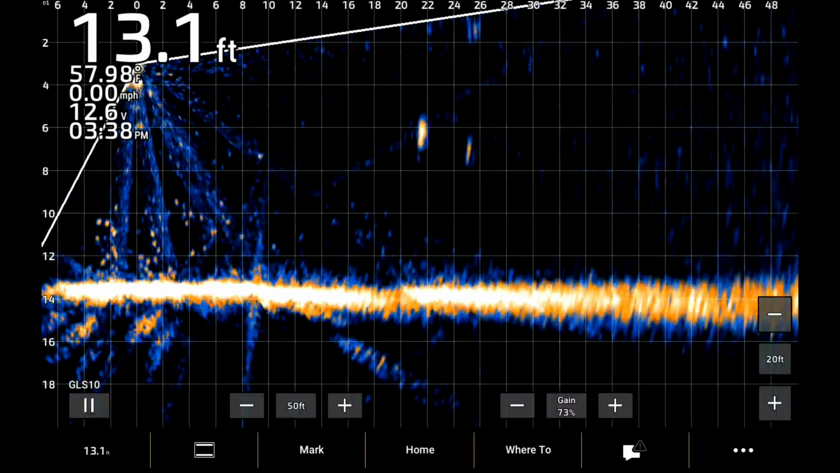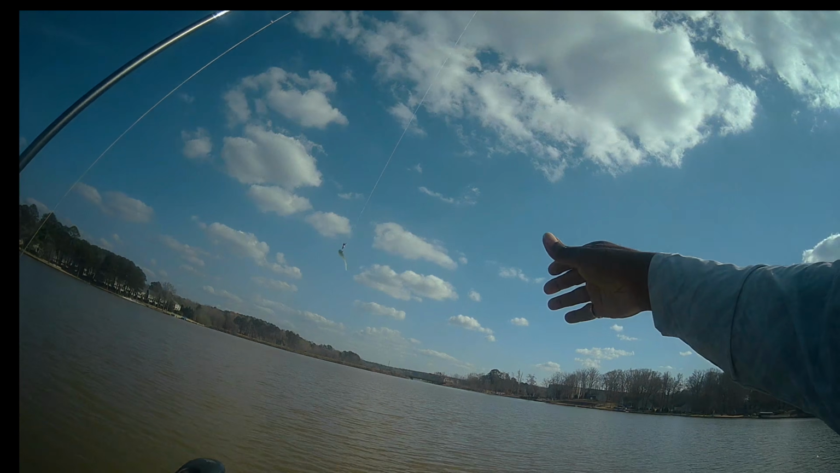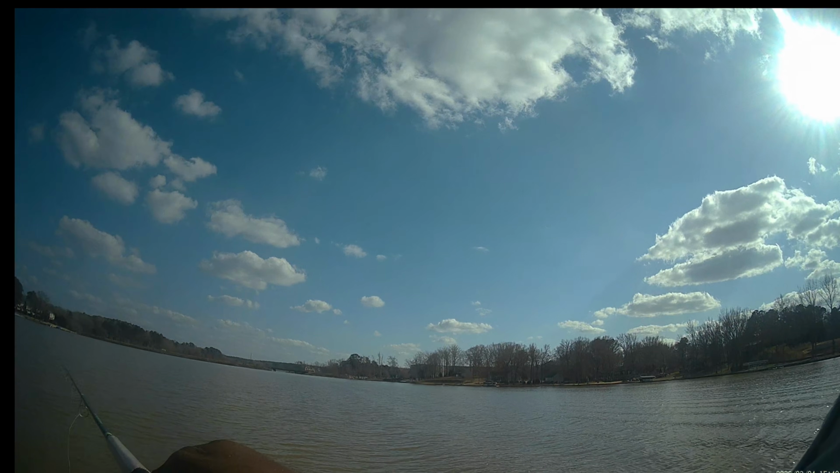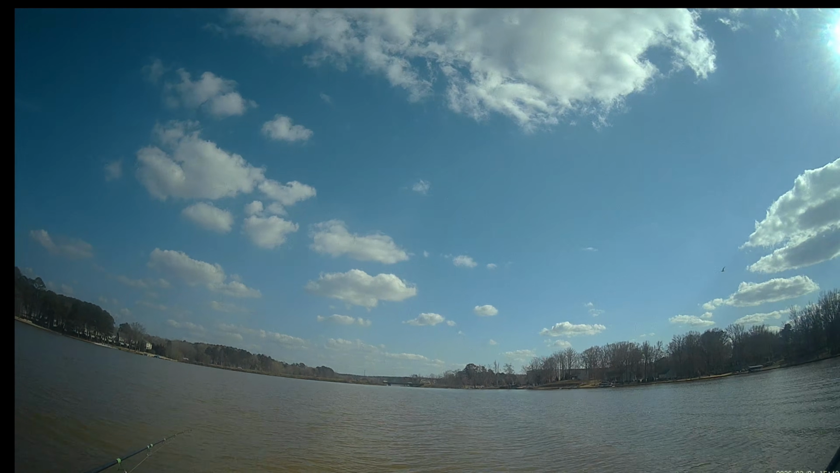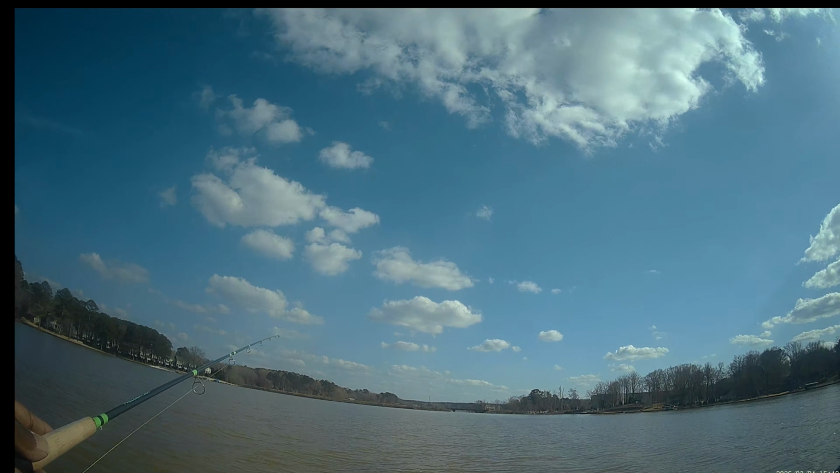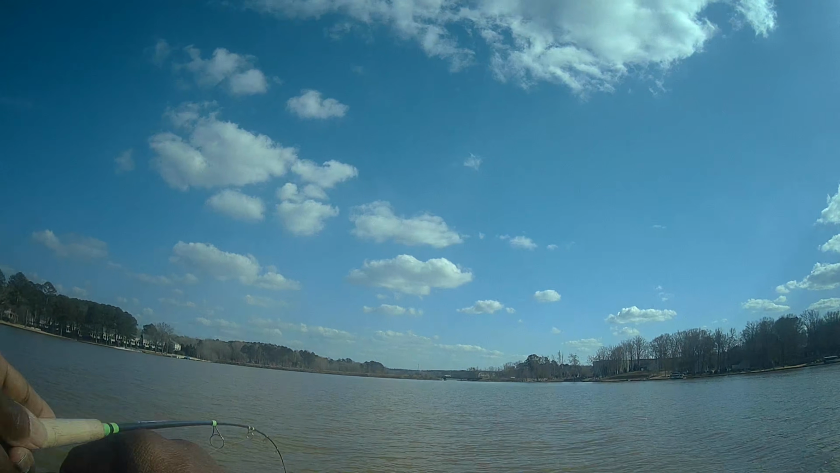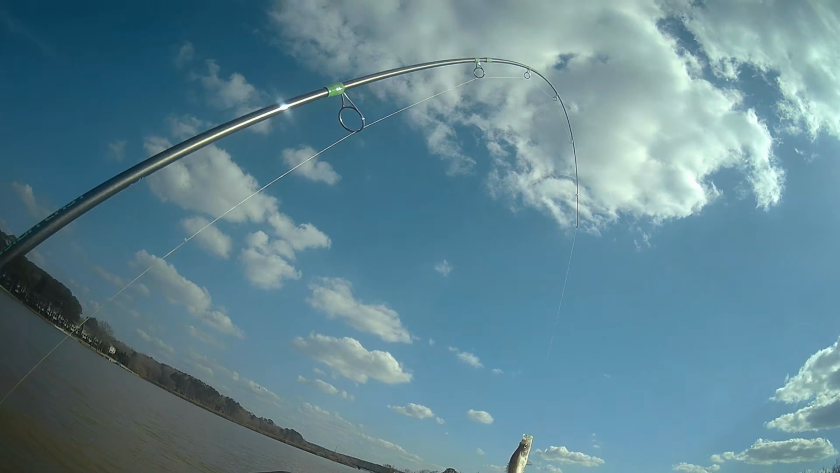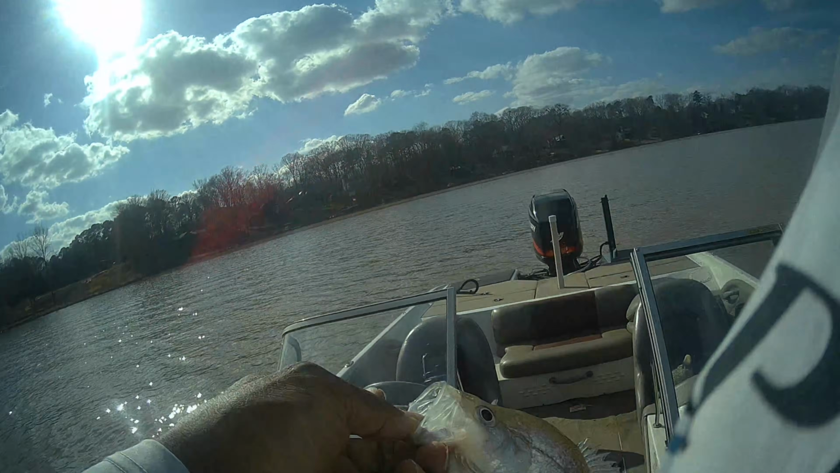There she goes. She coming again. God dog it. That's the second time this fish done snapped at me and missed. Or I missed it. There we go. Now she got it. I've been after this fish and she ain't that big. I'm gonna keep her anyway. I got some people that want fish.